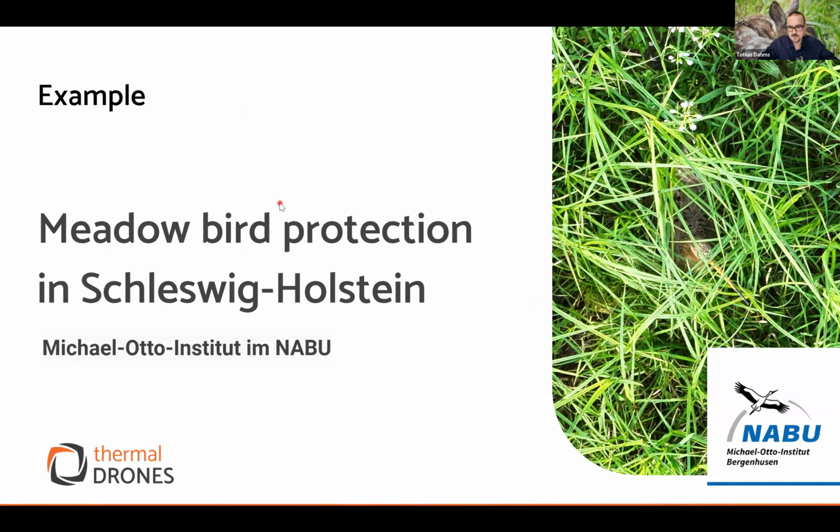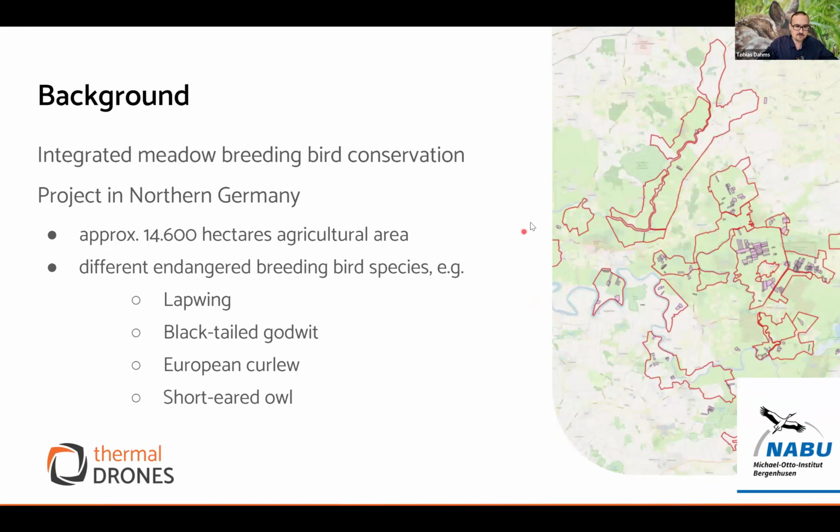The next example is when you do a mapping of a whole field or a whole area. This is an example from the Michael Otto Institute, a research institute of the German NGO NABU. The background is that they have a large area where they do integrated meadow breeding bird conservation, 14,600 hectares of agricultural area. They monitor a lot of these areas and fly there to find different species, such as lapwing and European curlew, etc. They search for them with the drone and then carry out protection measures such as fences.